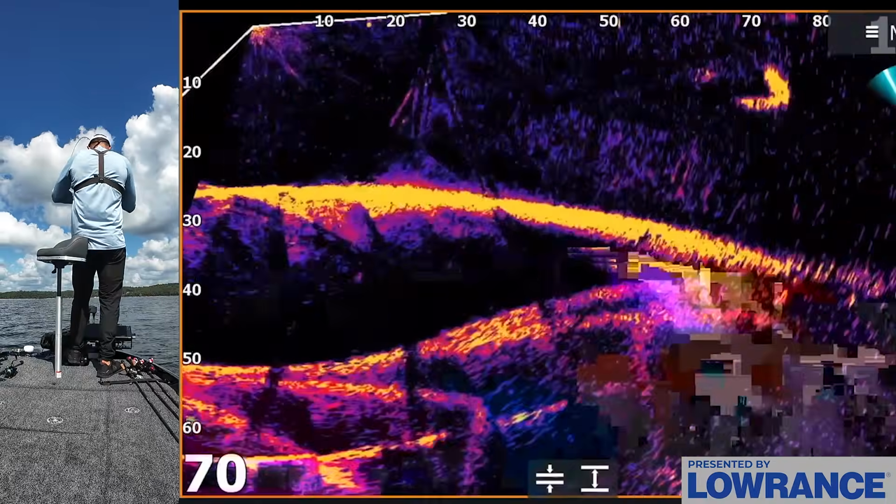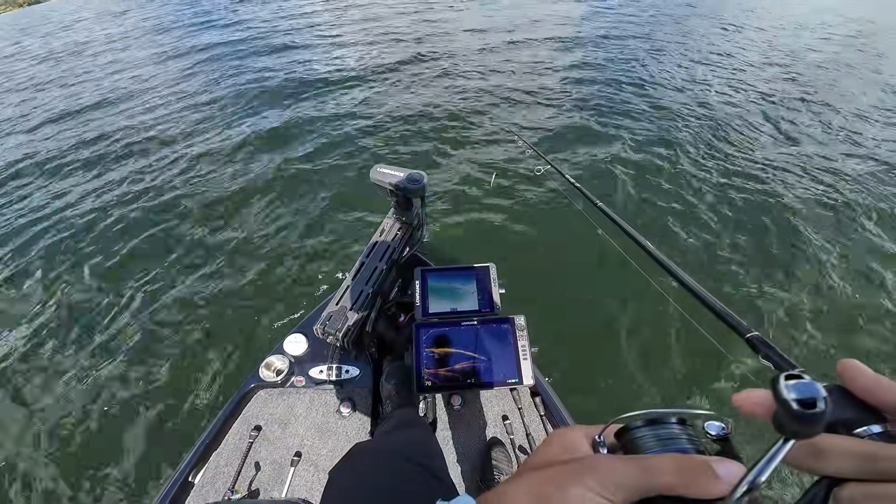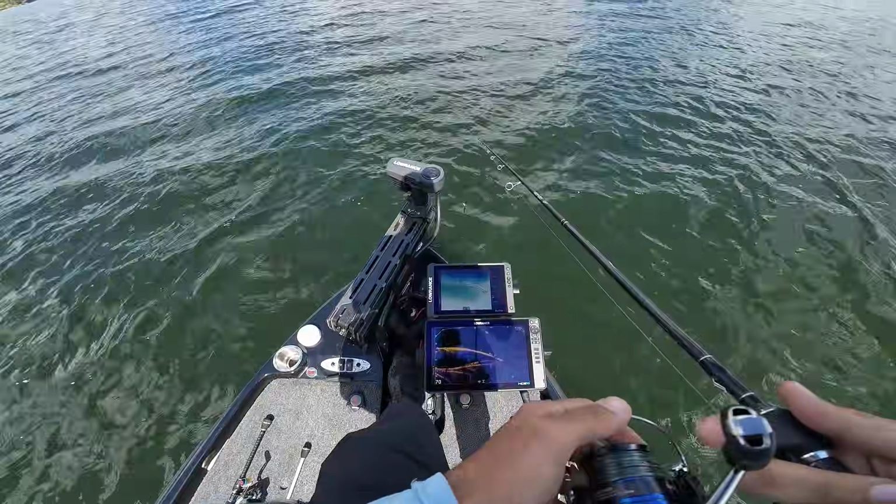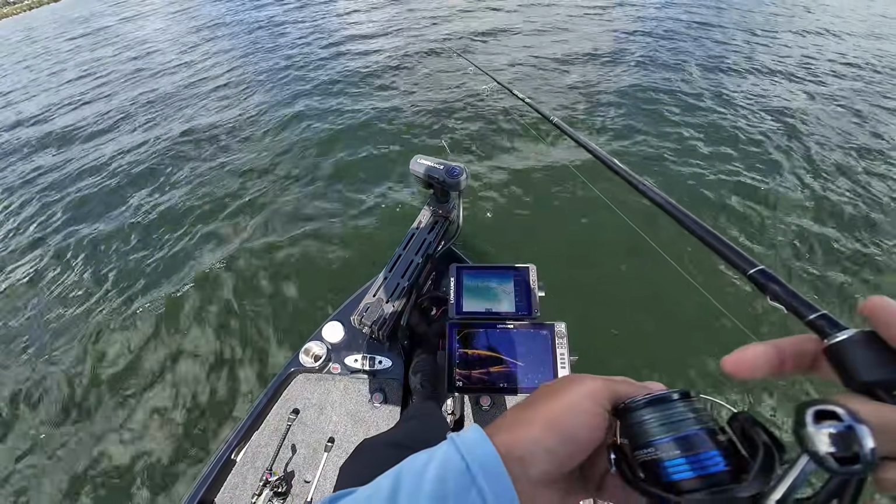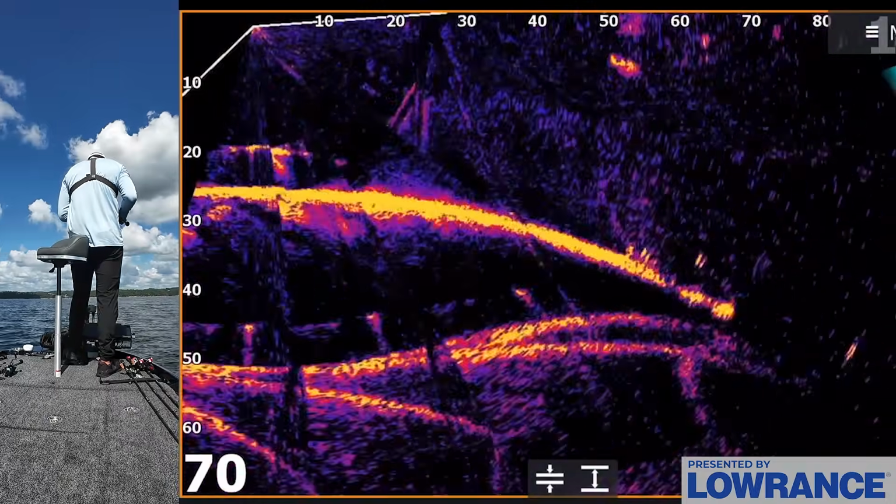There he is. Finally, one of them actually got it. Oh, he came off. Are you kidding me? No way. That felt like a good one too. Oh, that sucks. I don't know what happened there. I got hit by like 7 of them. Sometimes in these post-front conditions, it's just so hard to get these fish to bite.